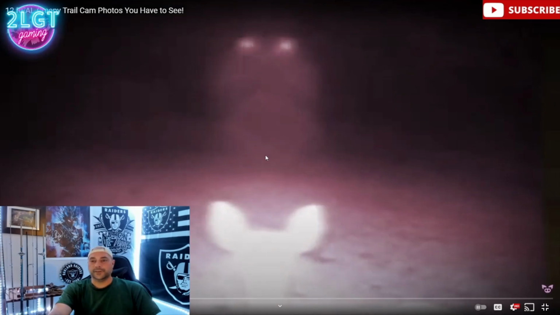That deer just frozen in that. It's too high up to be a car.